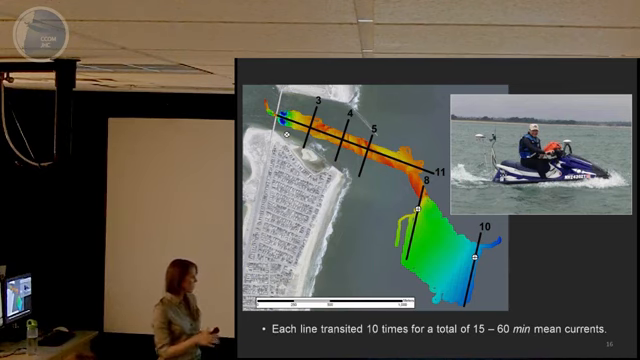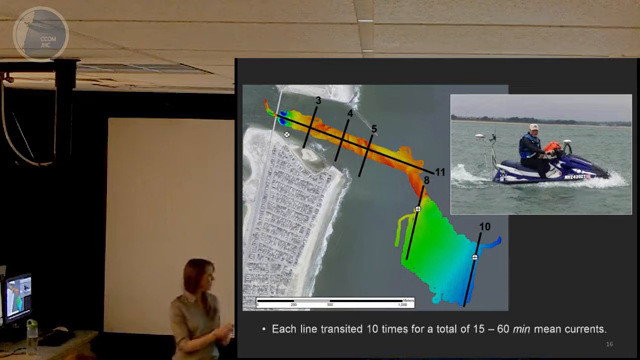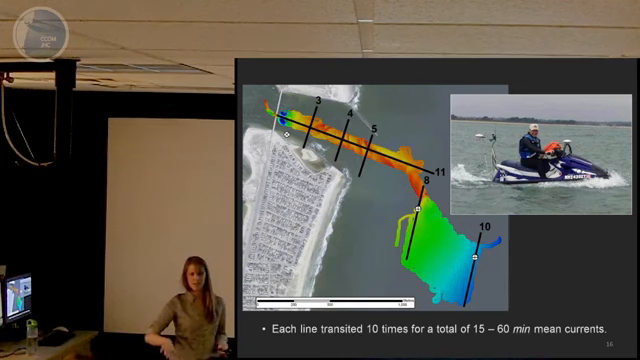And the reason we had to calculate mean currents is if you think about a vessel like this going over waves or boat wake or during a strong wind, anytime that vessel moves, the current reading is going to be affected. So if you think of a surface wave as a sine wave, sometimes you're going to go over the wave during the crest and sometimes during the trough. And then if you go over that area 10 times, you'll hopefully average out those surface velocity variations.